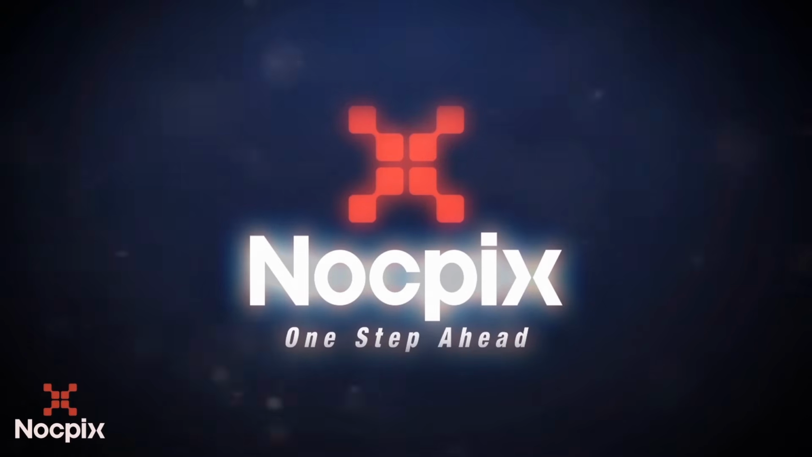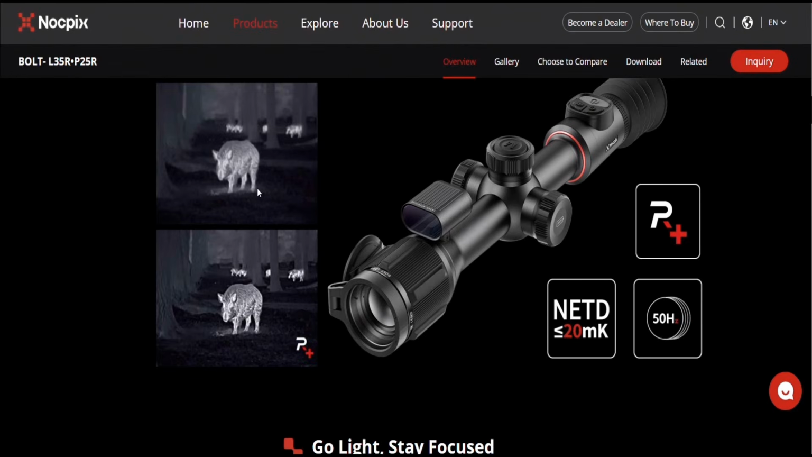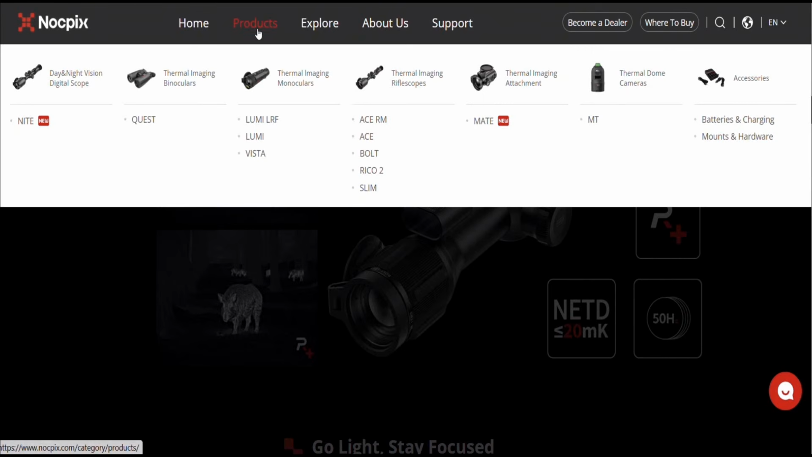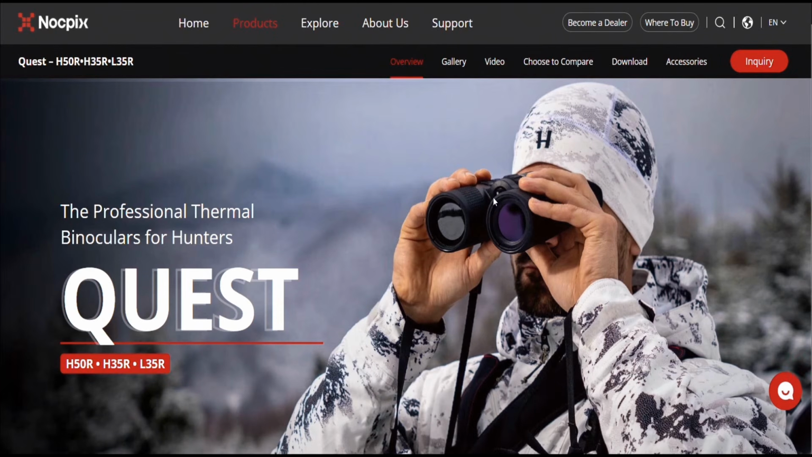Now today we are taking a look at the Nocpix Quest, the H35R. Now it's a thermal binocular. Looking at the Nocpix website, they are one of the market leaders in thermal hunting vision.